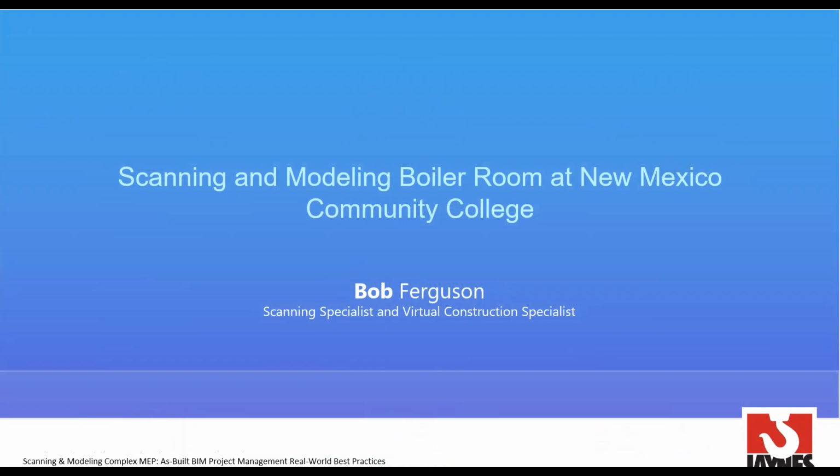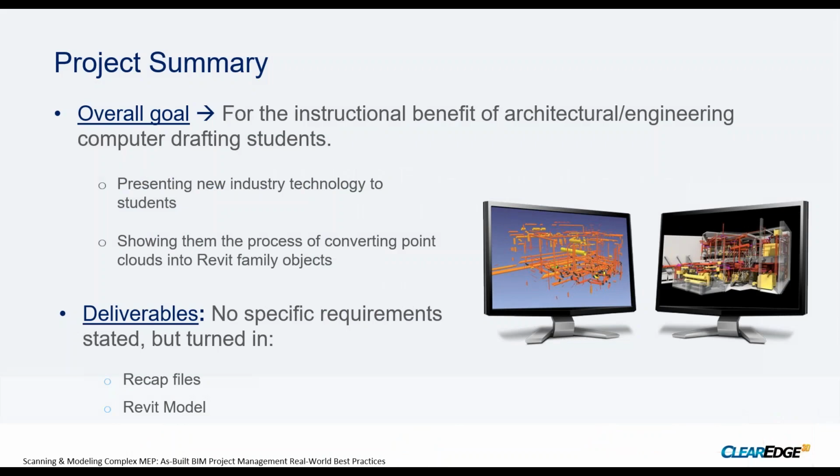All right. Hello, everybody. This is actually a rather small project that we did for the New Mexico Community College here. They are considering documenting all of their campuses with both terrestrial and drone capture. They wanted to start with some boiler rooms.